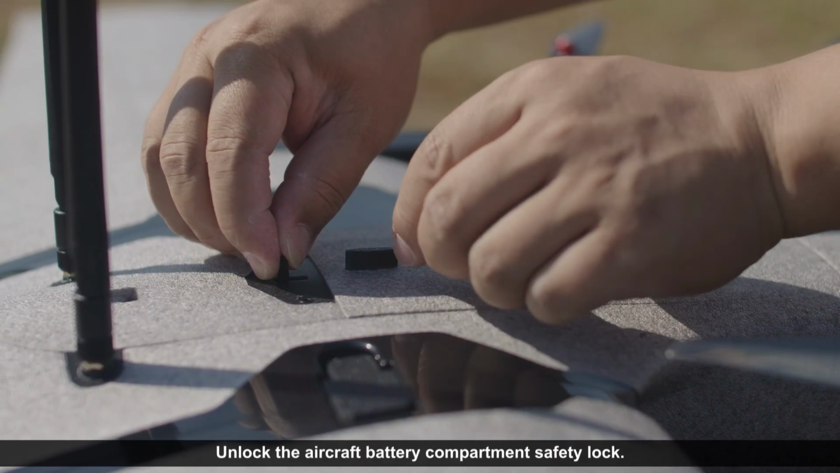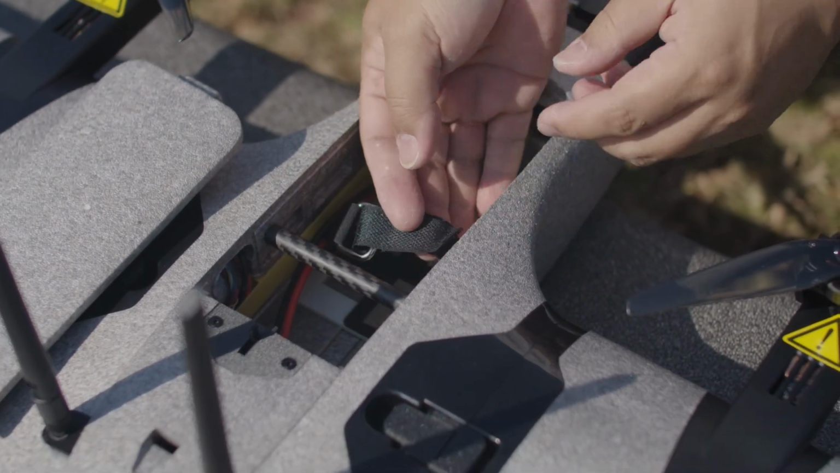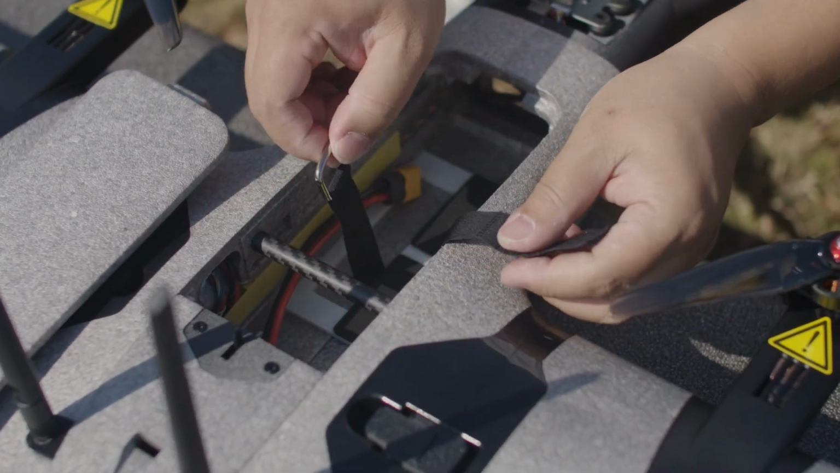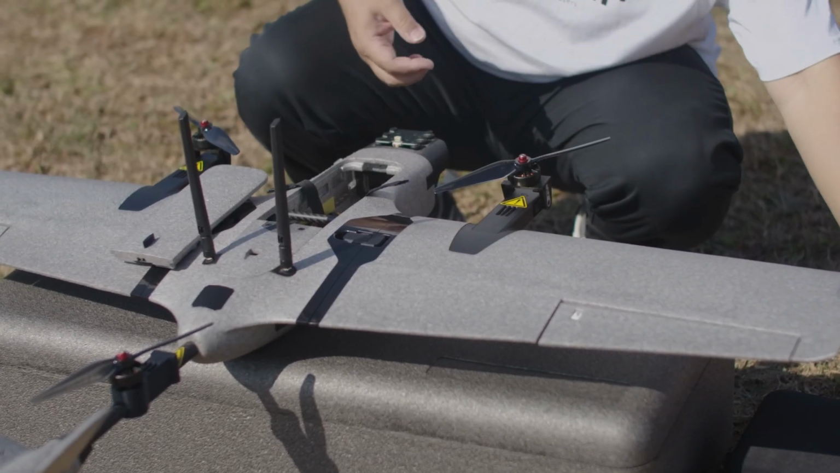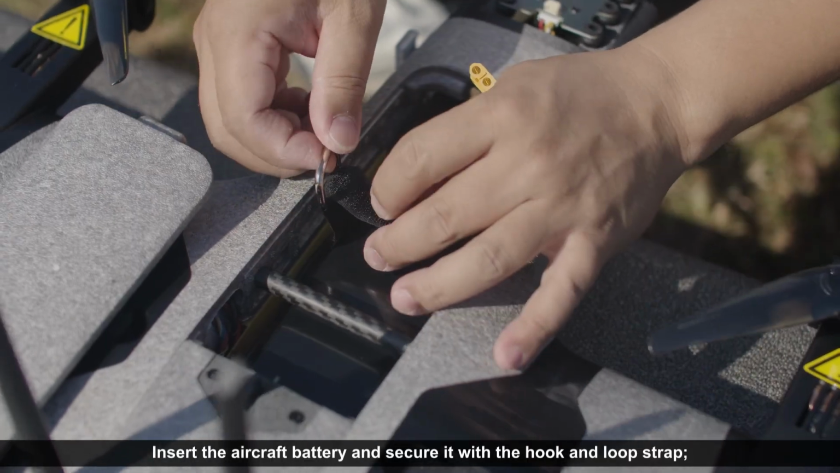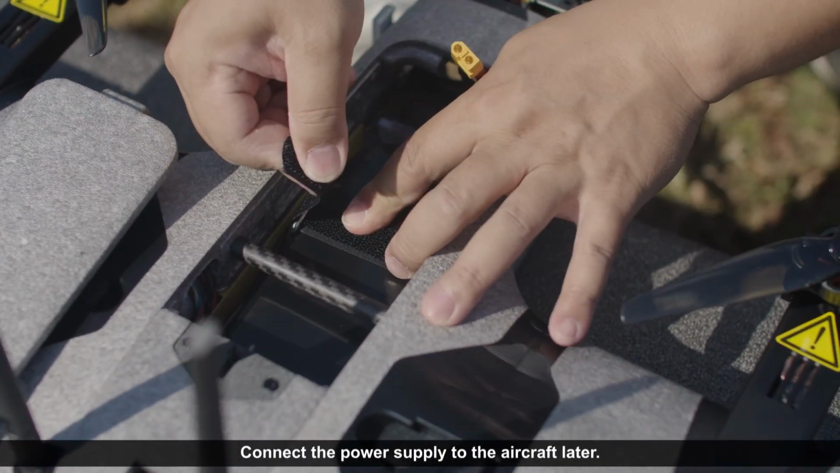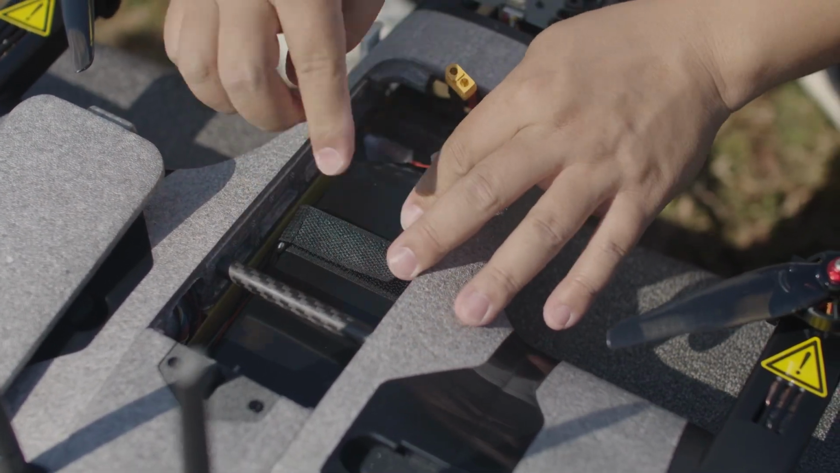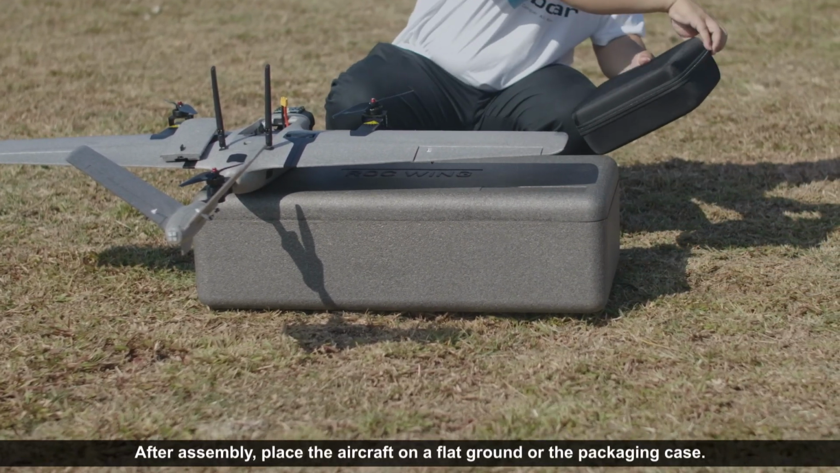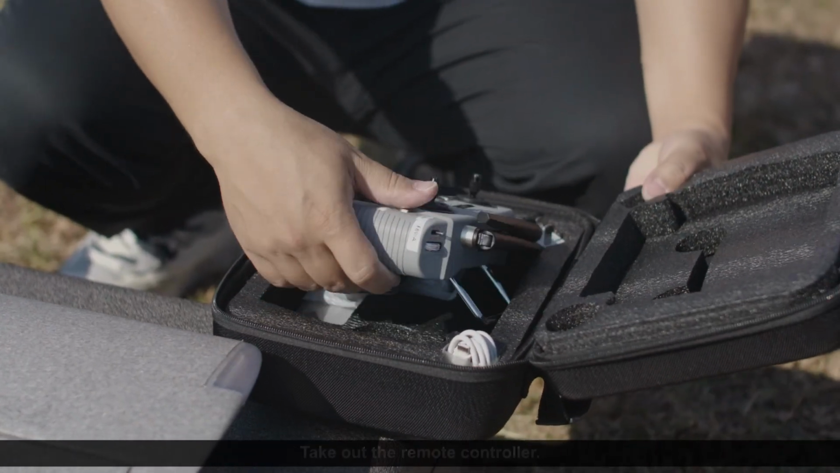Unlock the aircraft battery compartment safety lock. Arrange the battery hook and loop strap. Insert the aircraft battery and secure it with the hook and loop strap. Connect the power supply to the aircraft later. After assembly, place the aircraft on a flat ground or the packaging case. Take out the remote controller.